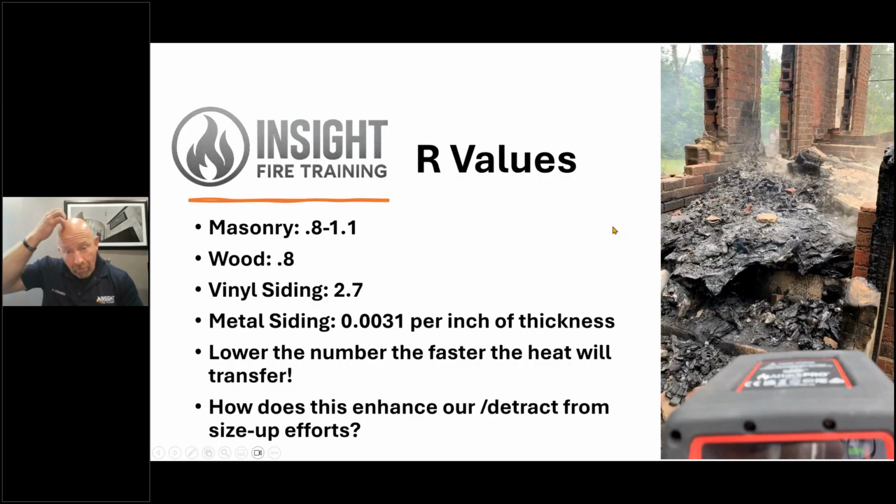Let's talk about those R values and how that affects you in size up. Anyone who owns a home understands R value because you have insulation in your home. The higher the value, the better your heat and cooling bill is. Look at how low the surfaces are. Masonry is up to 1.1. Wood is slightly under 1. Vinyl siding is actually the best, 2.7. Vinyl, aluminum siding, and fiberboard siding will hide heat from you pretty well.